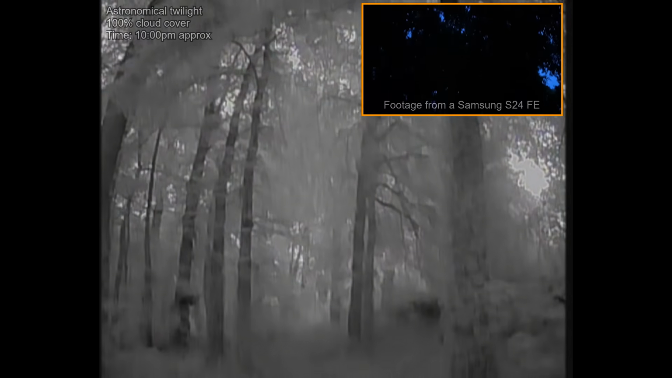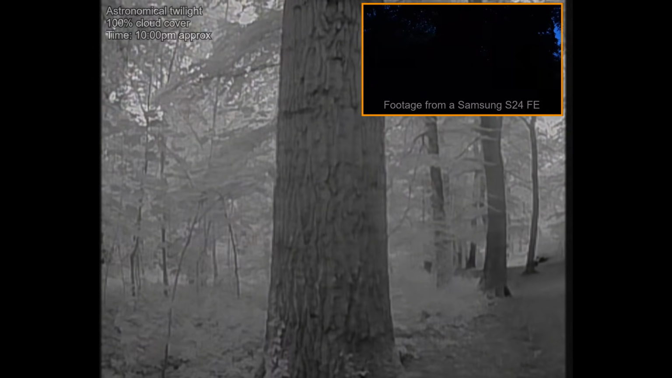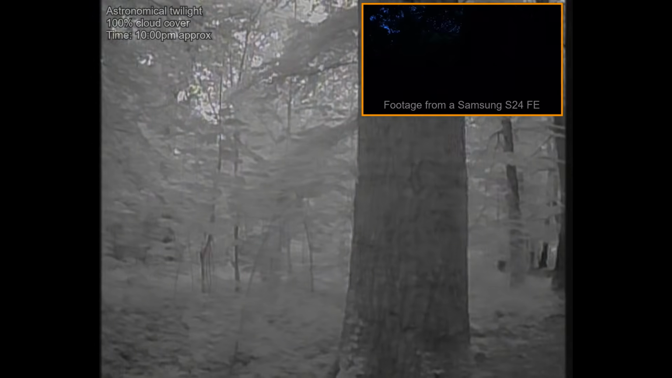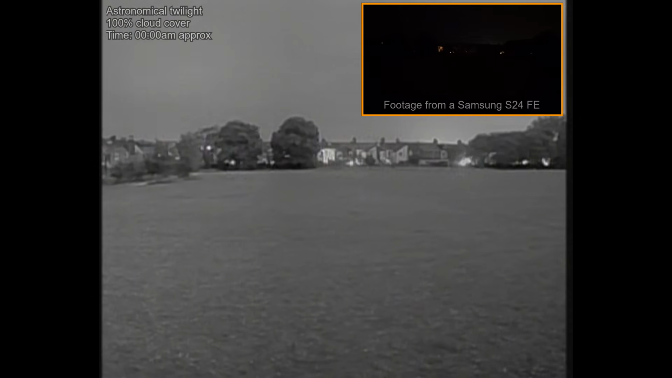But as you can see, the Infra V2 camera could see very well. And I think, if you were flying maybe a Cinewhoop style quad quite slowly, you'd have no problem flying it through the woods and following this path at this time of day. Now, in this next clip,